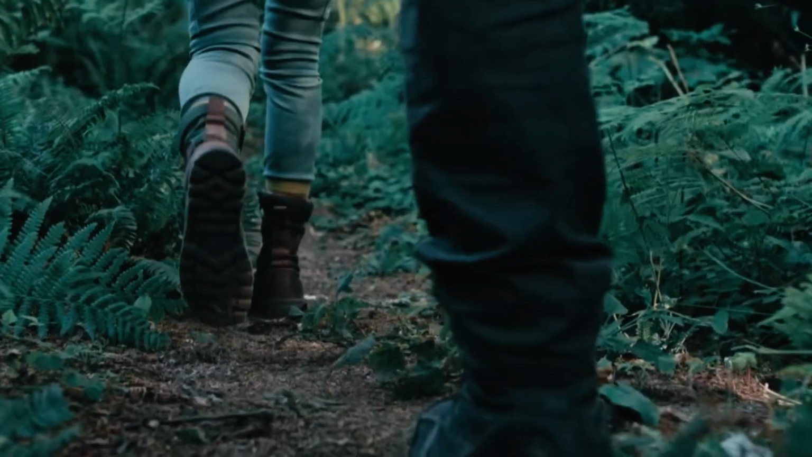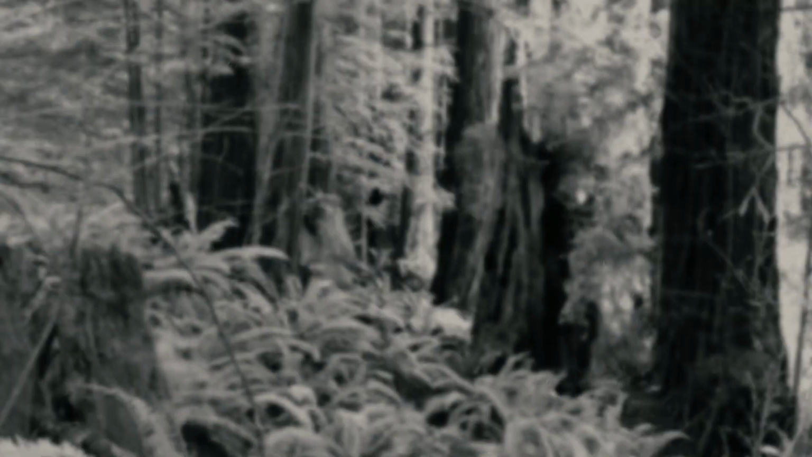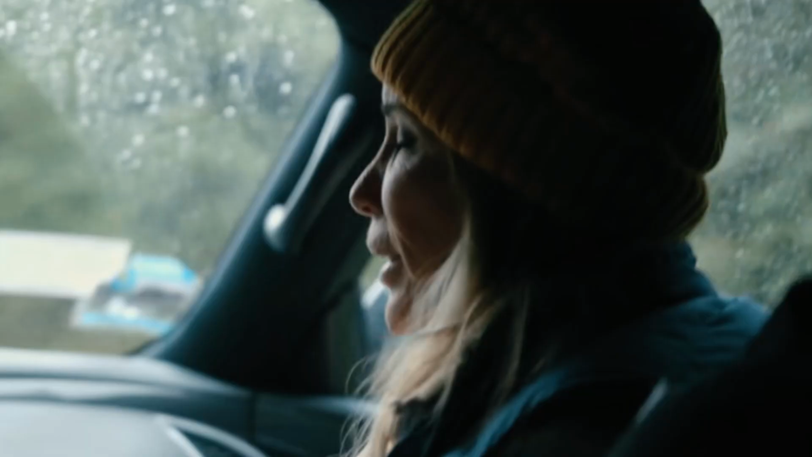The deep, untamed forests of the southeastern United States have forever been a canvas for human imagination, with the legend of Bigfoot being one of its most enduring portraits. For decades, the search for the Sasquatch has been dominated by blurry photographs and anecdotal tales. But now, a new breed of investigator is taking up the hunt.